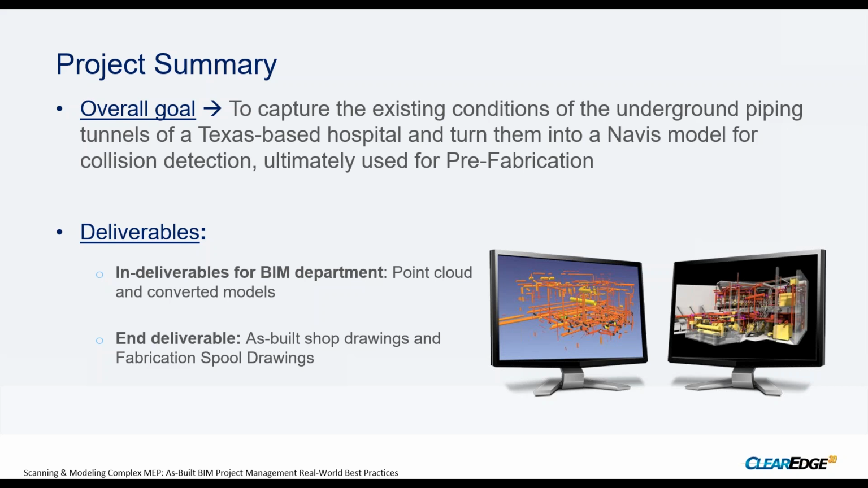We use Navisworks, and we use Revit, and we also use Fabrication CAD MEP. The end deliverable to the client was as-built shop drawings. They wanted drawings of their existing utilities, what pipe sizes and what they fed. And then ultimately we use fabrication spool drawings to send out to our fabrication shop to get fabricated.